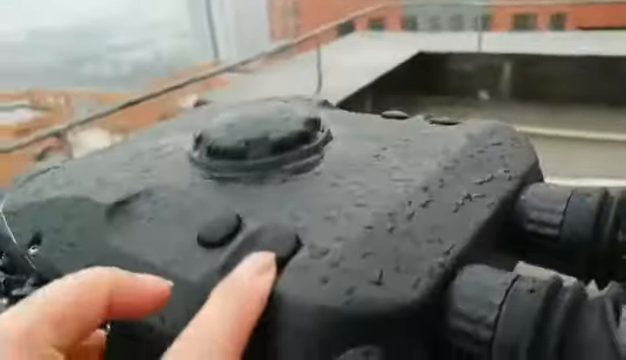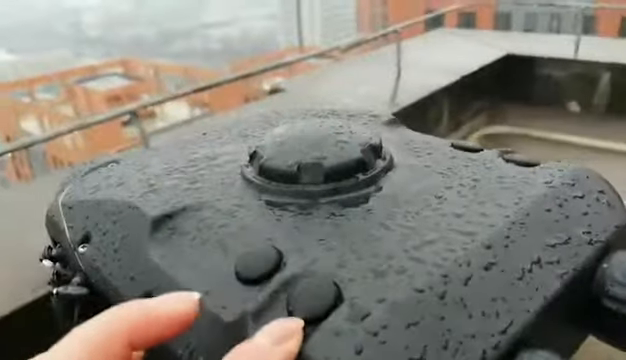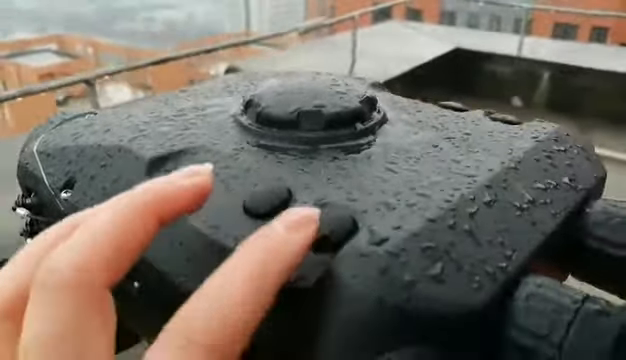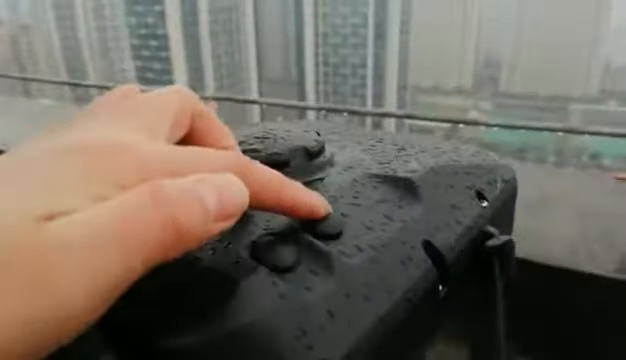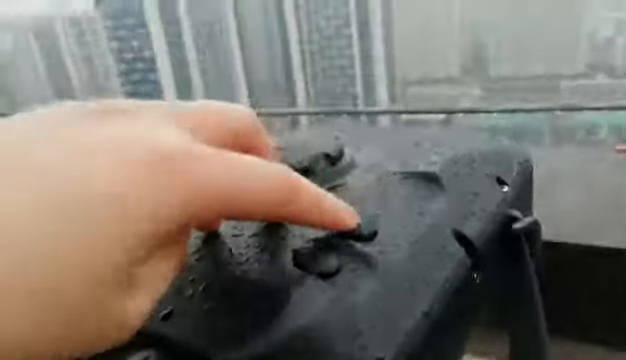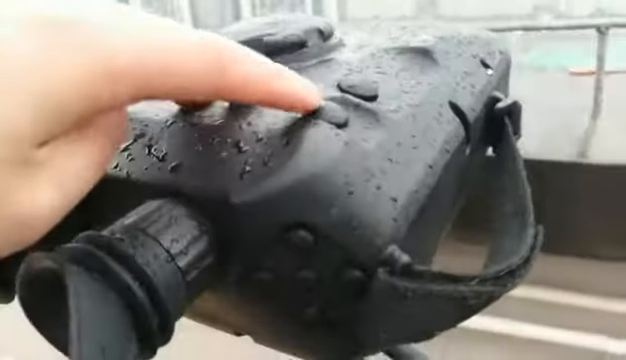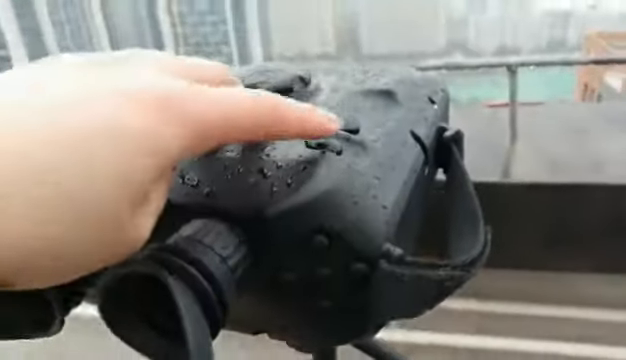This button is for infrared channel and TV channel change. And for this one, you can see, this one is for picture taking and video recording. And this one is laser range finding.